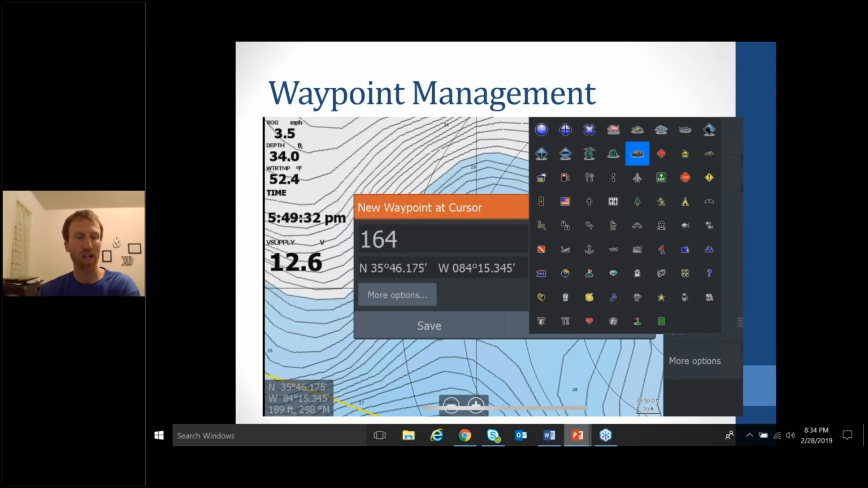So just take the extra couple of seconds. Honestly, it probably won't even take you a minute, just to find an icon that means something to you, throw the depth on there, maybe write a little caption, and it's going to make you a lot more efficient on the water.